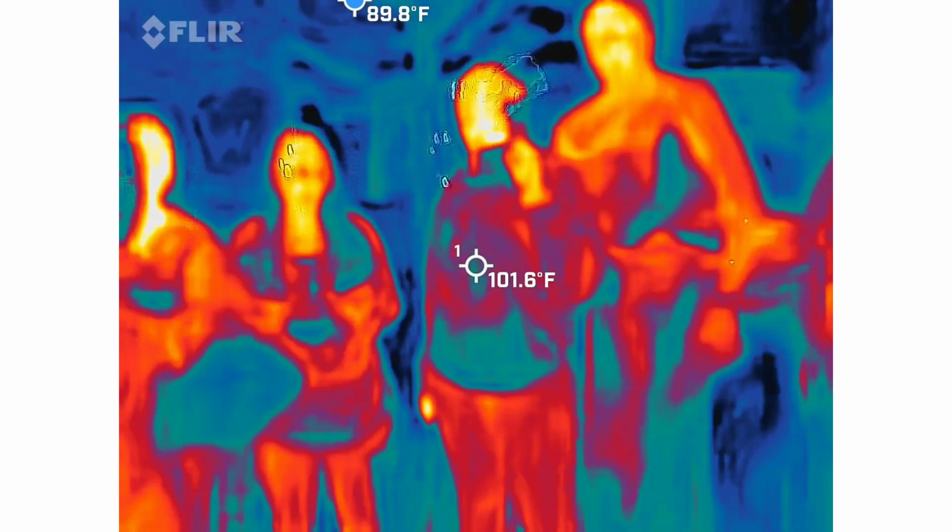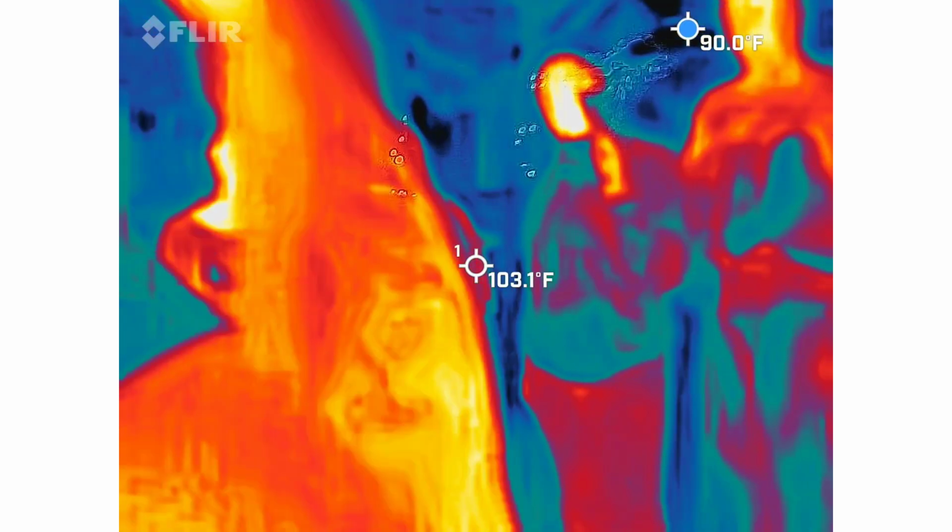Where was I? Oh, sorry. John got shot in the neck, right? The bullet goes past him after it grazes his neck and goes into the wall behind him.